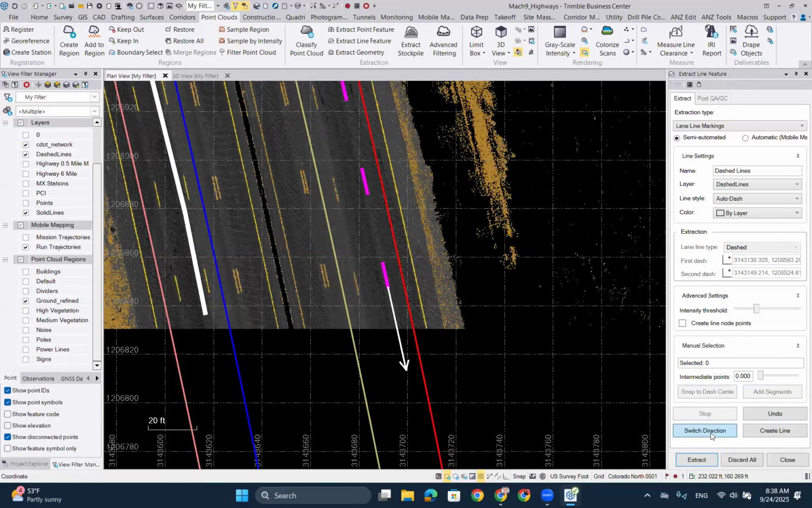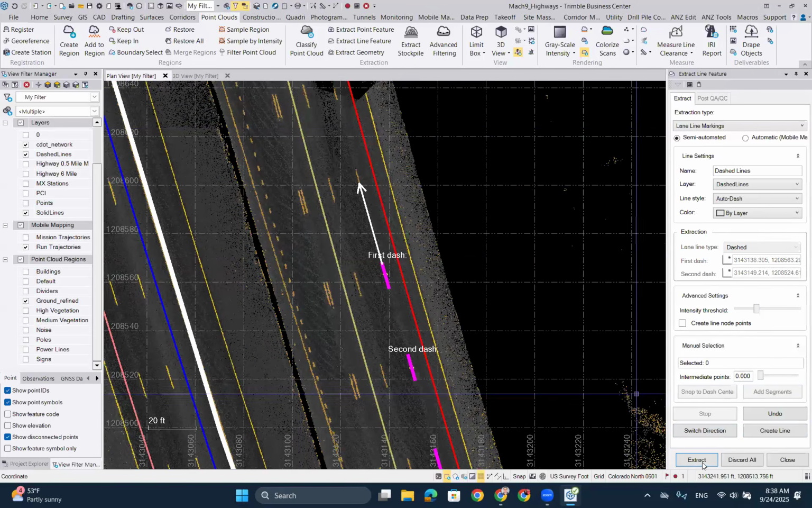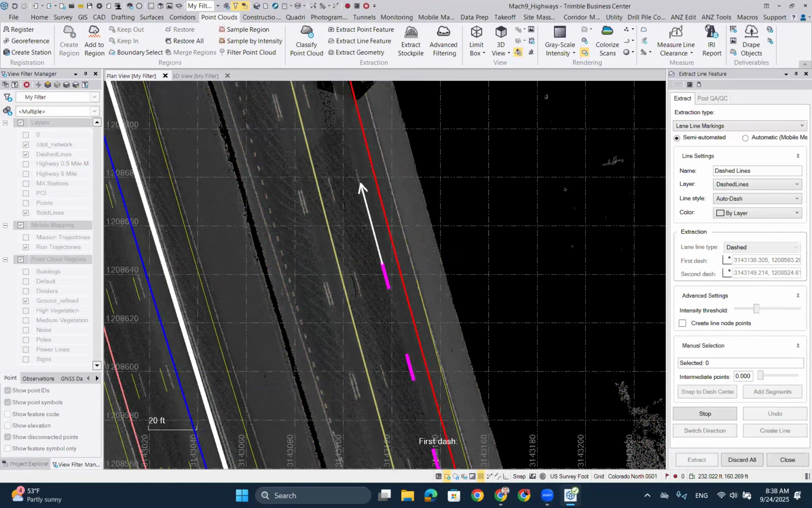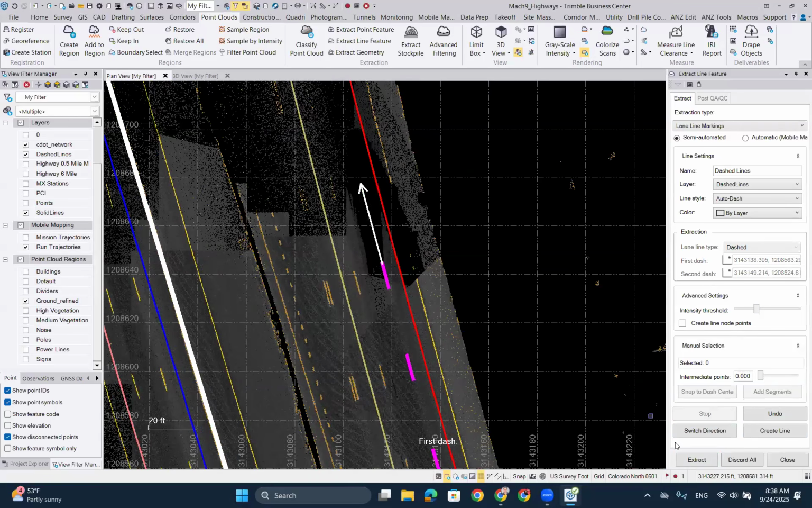Again, when you're done with it, simply switch the direction and you can tell it to extract, and it will go in the opposite direction for the dashes as well. And if it can't go further, either tell it to do a jump manually, or you can simply create the lines. If you're happy with it, you can do some post QA/QC as well on that afterwards.